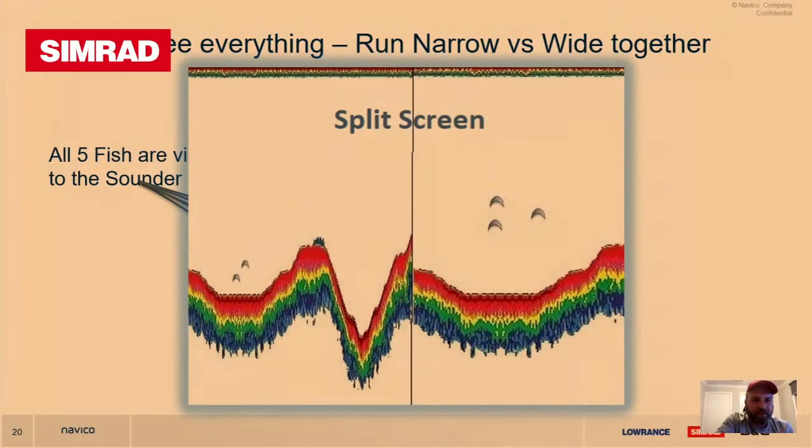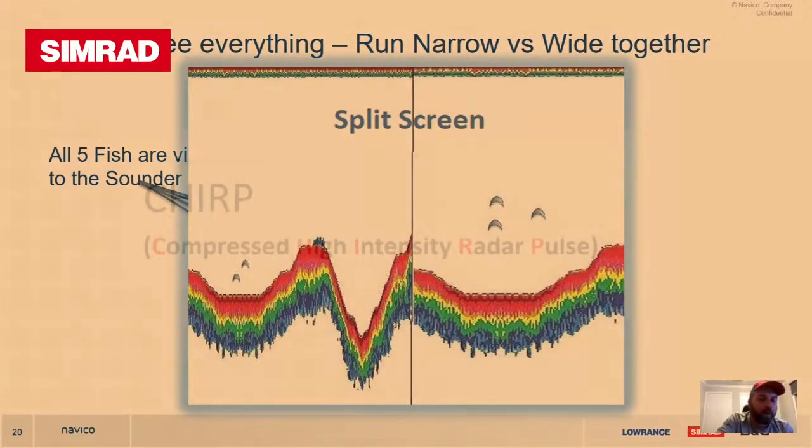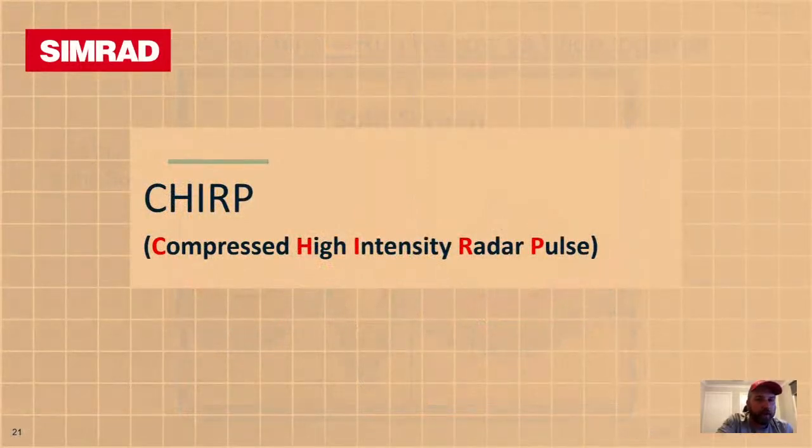Being able to run, this is a very old picture here, but being able to run the narrow and wide together paints a good picture and gives you the best of both worlds. Fish finding, it paints a good picture of the depth and can show you a lot more detail. If we go across to the next one, Chirp.